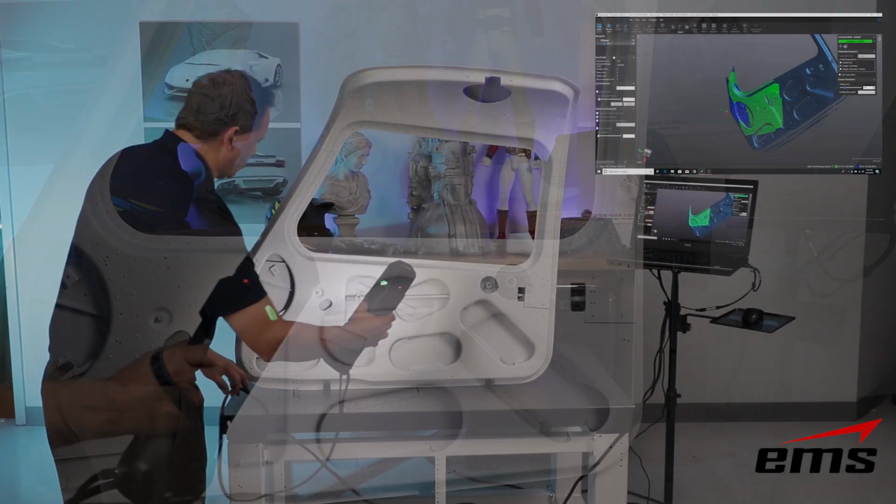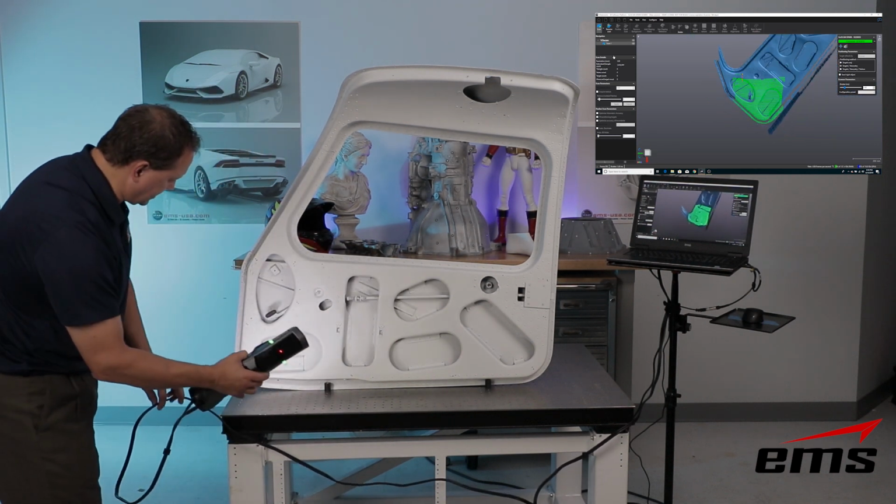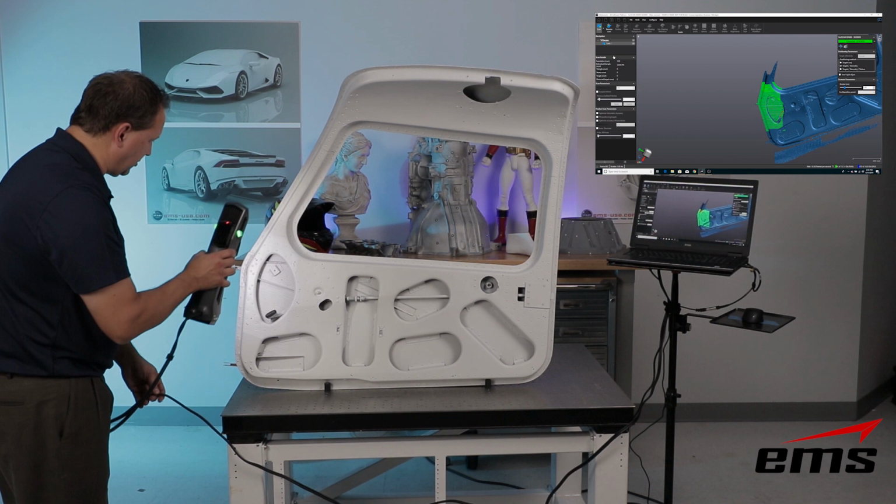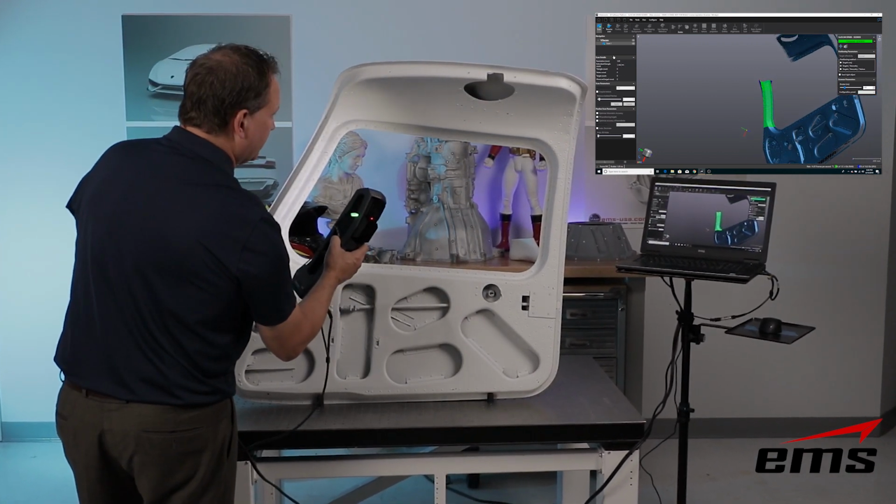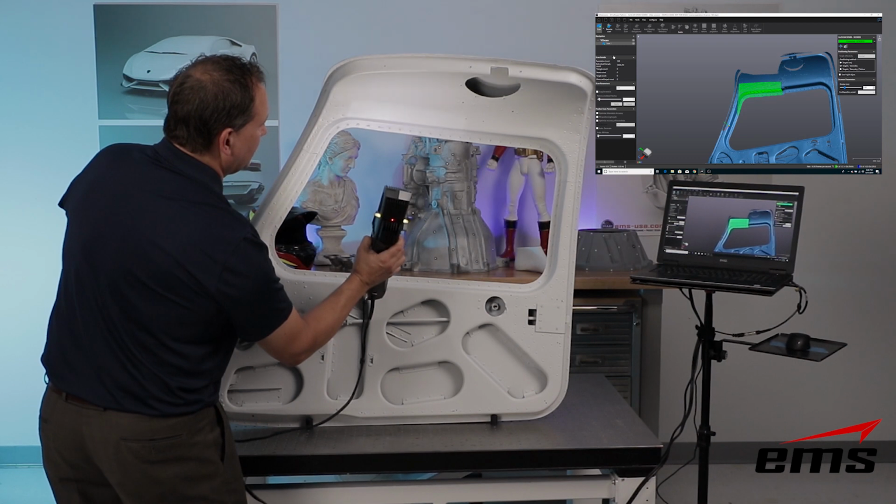And with this being so portable, being able to articulate your arm around to get into these areas, because scanners like to be perpendicular to the surface that they're trying to scan. You're just going to get a better return that way if you're perpendicular to it. So again, being able to quickly articulate around allows me to do that.